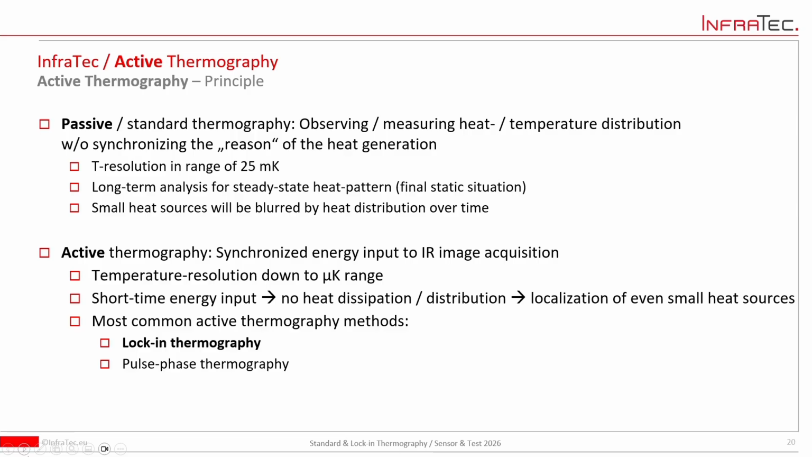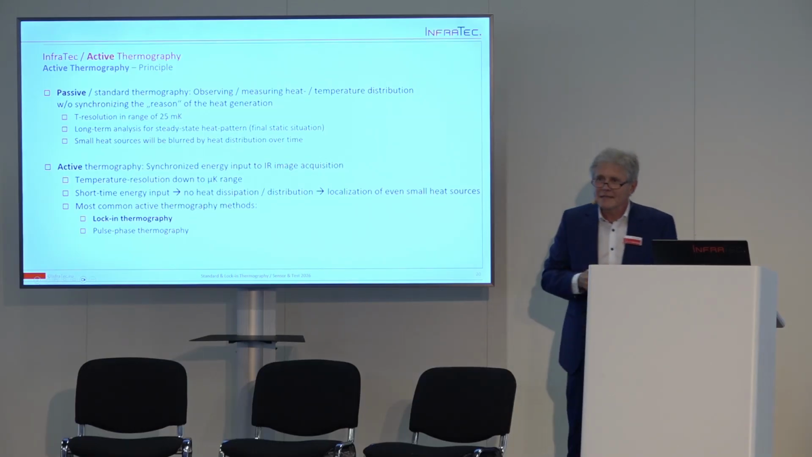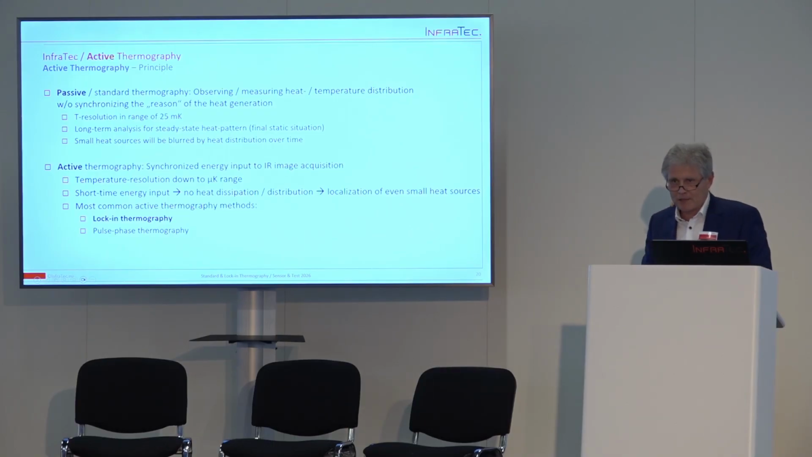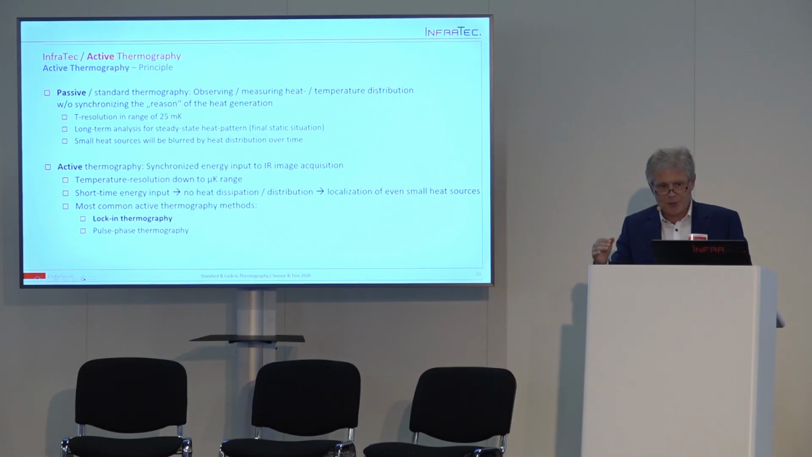What is active thermography? Active thermography means I put some energy into my object so that I'm heating it up a little bit, and then I'm looking with the infrared camera at the thermal response of the object.